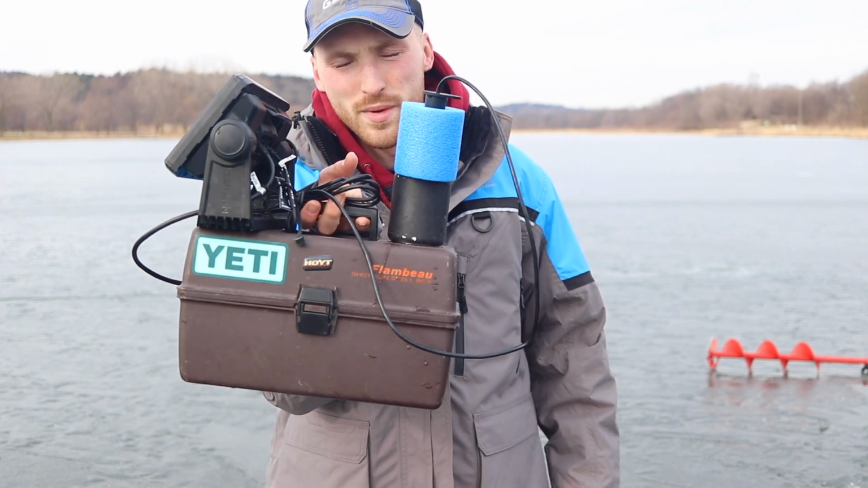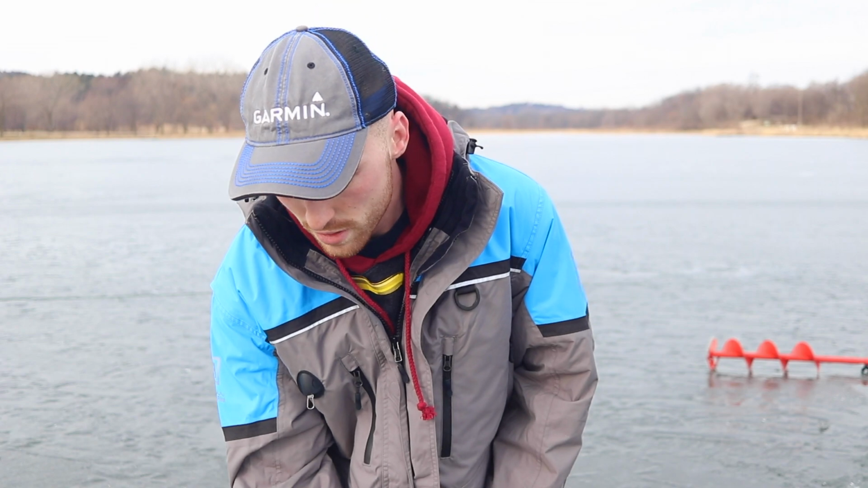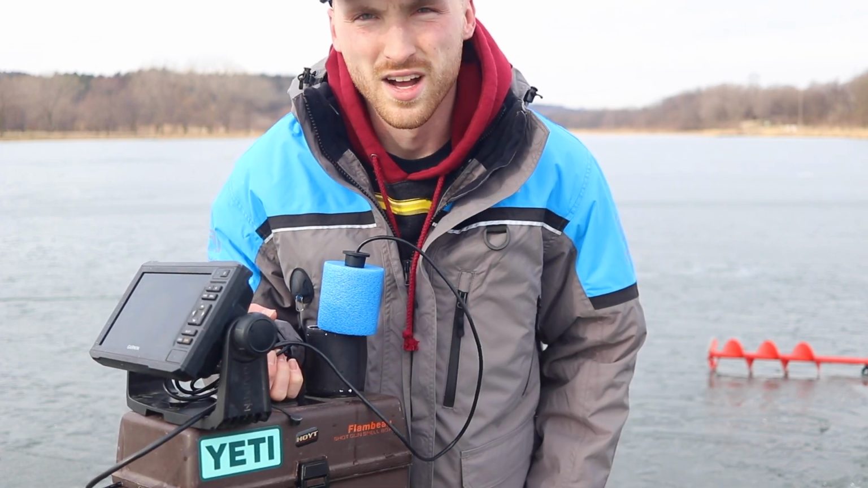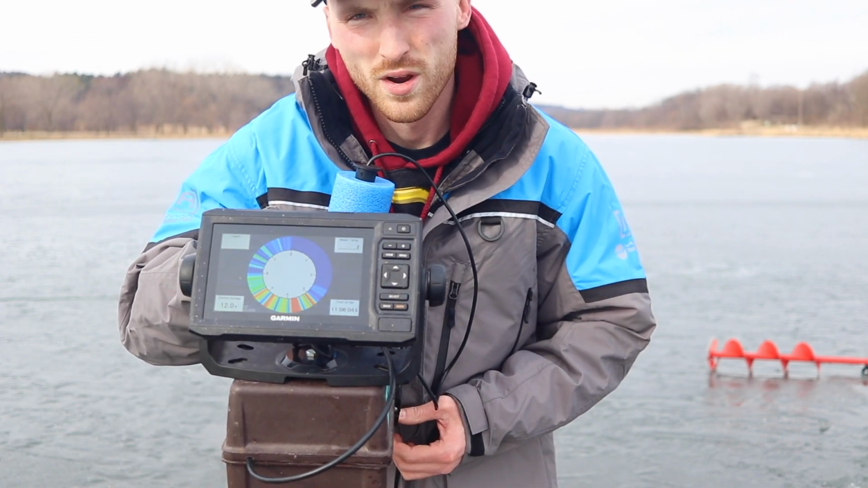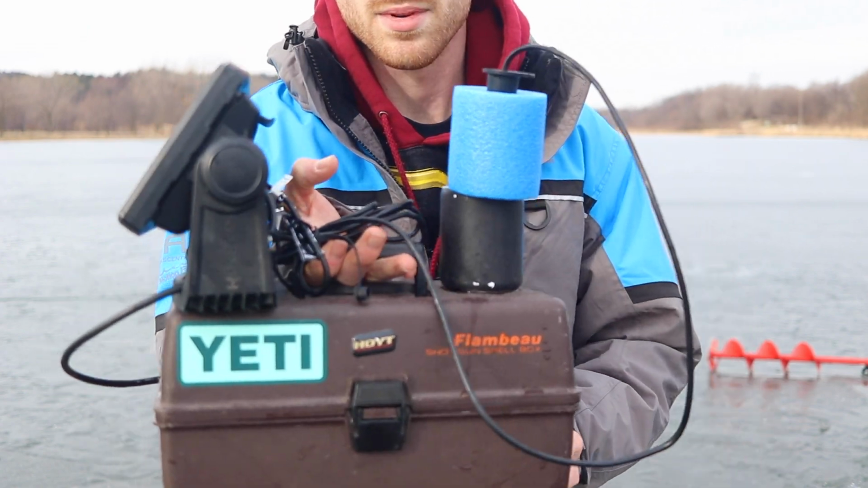Now last year you saw me with this same rig, and a lot of you watched this Striker 4 video where I turned my Striker 4 into an ice unit. With the help of my grandpa building this box and helping me get it all set up, we had an awesome unit, and it works really well. But my dad wanted to get out and utilize that Striker 4, and I upgraded into this, so it worked perfect. It's the same exact setup as last year.